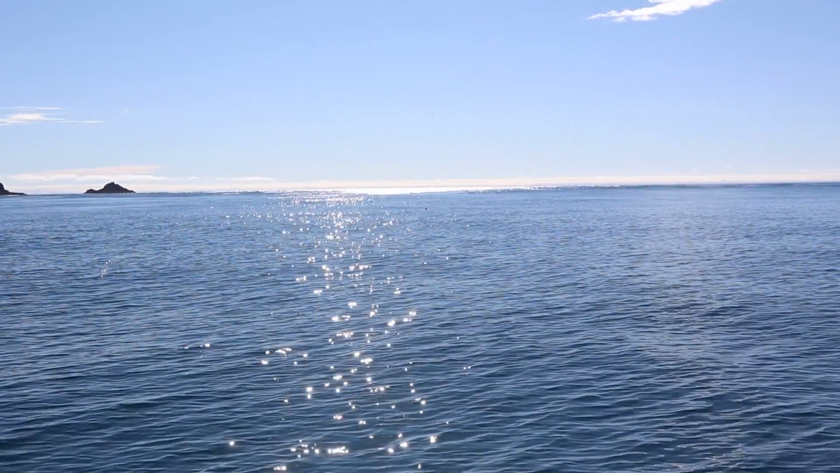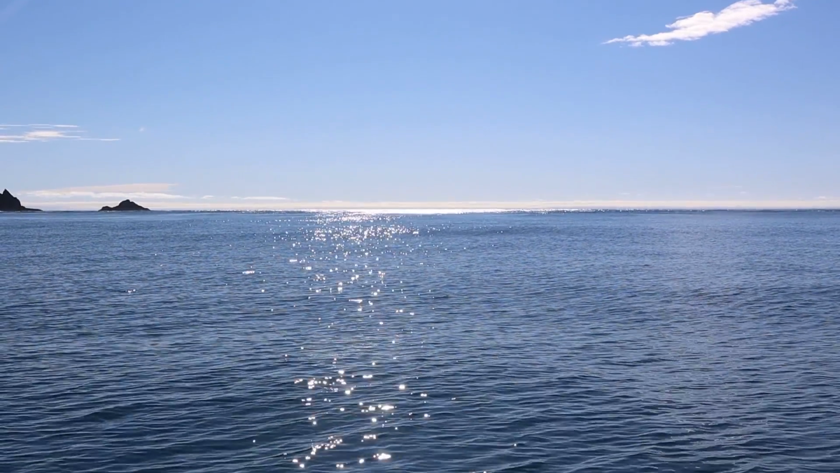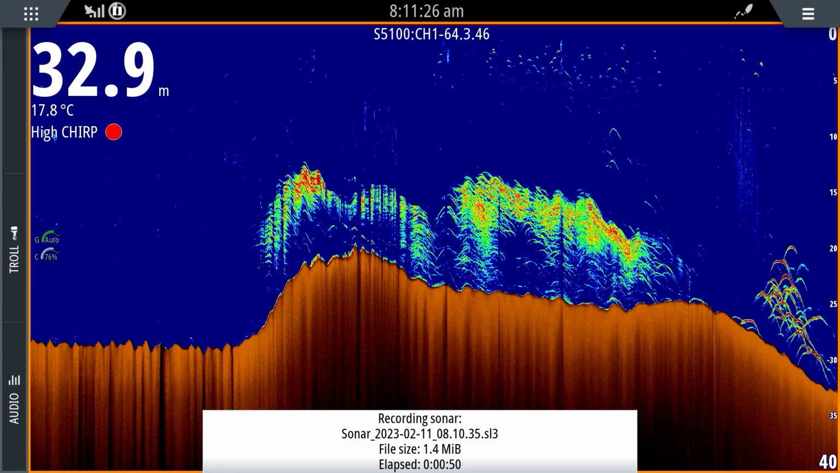What we're doing here is we're fishing. We're actually in Stevens Passage here, in 32 meters of water, 17.8 degrees. You can see in the top left corner there, I'm running high chirp. Next to that, you can see a little red dot. In the middle below, it says recording sonar, and that's a sonar log file, with file size and elapsed time of 50 seconds.